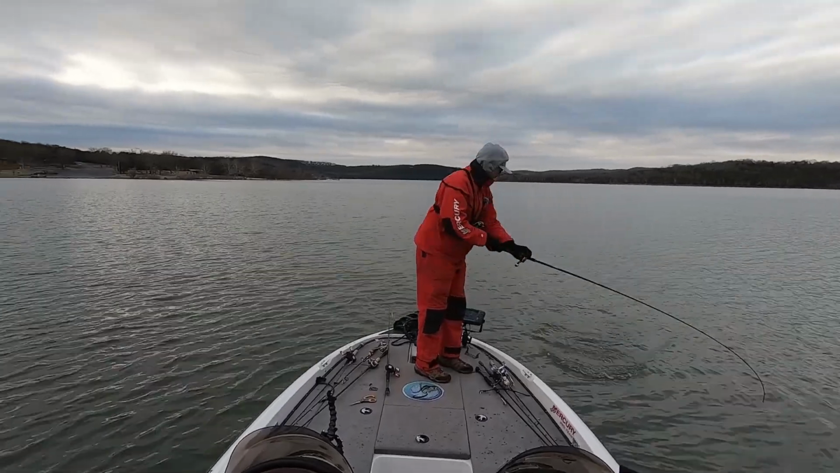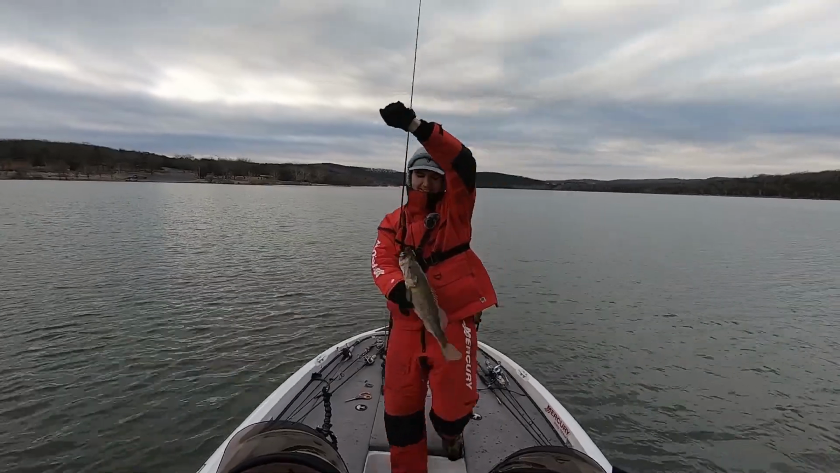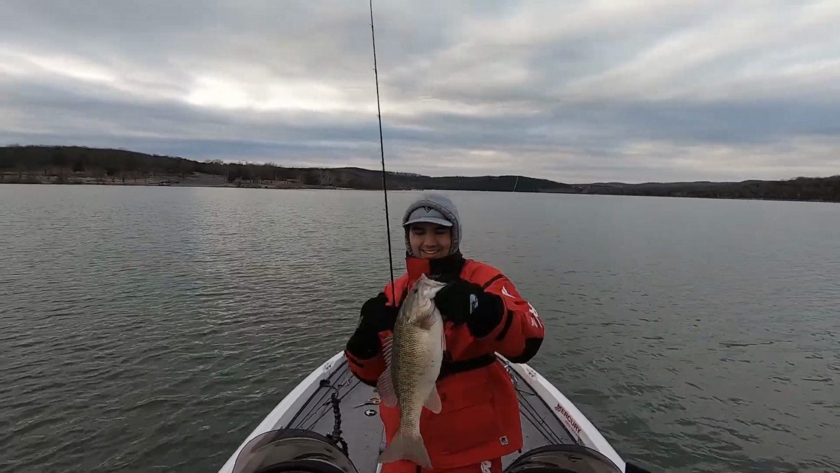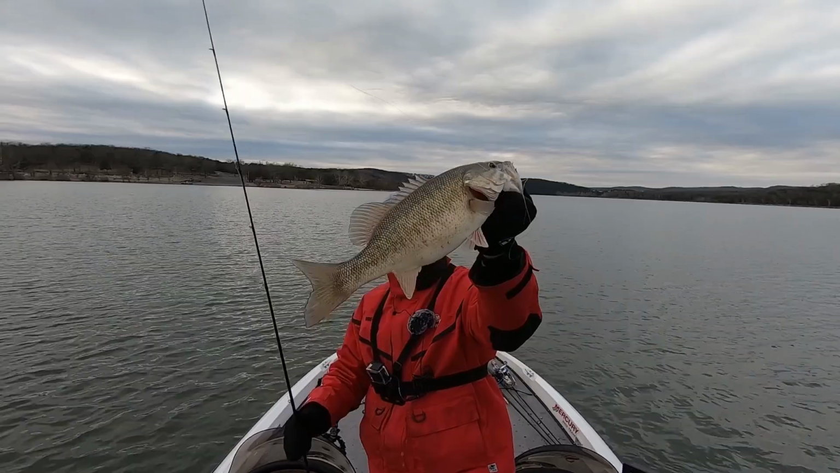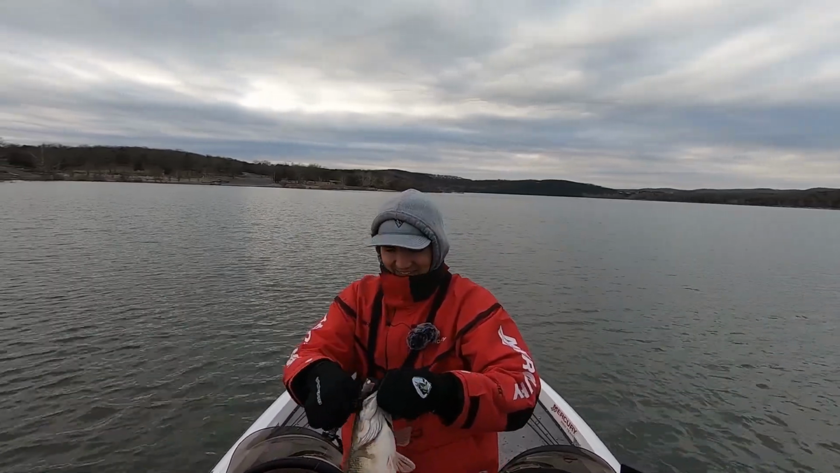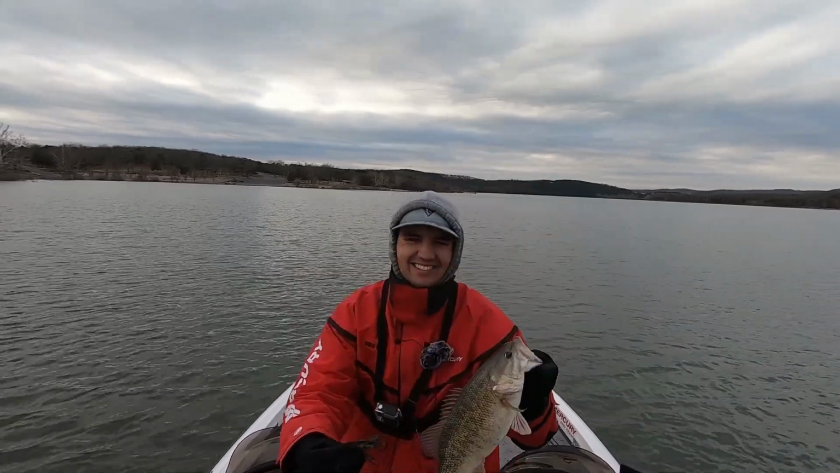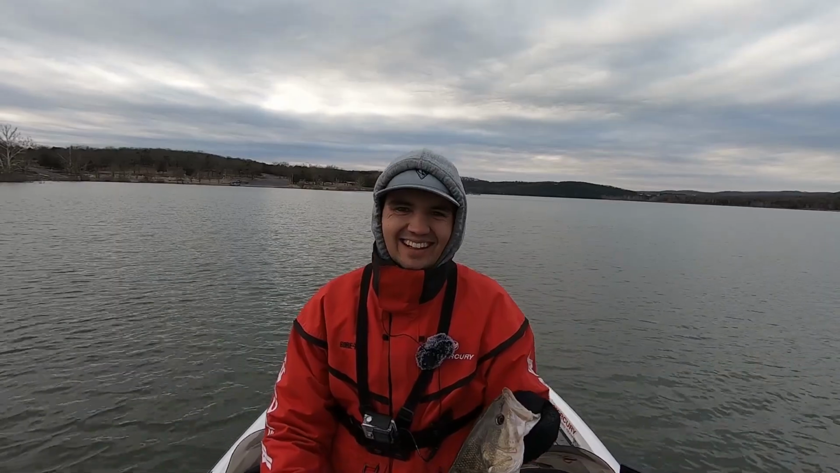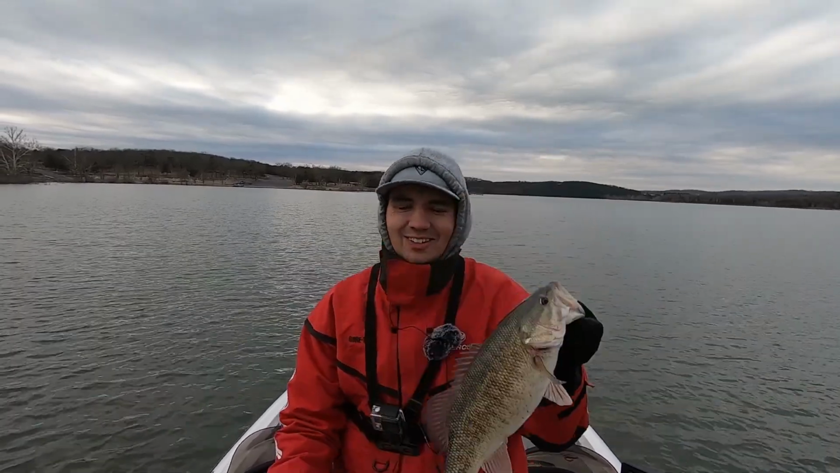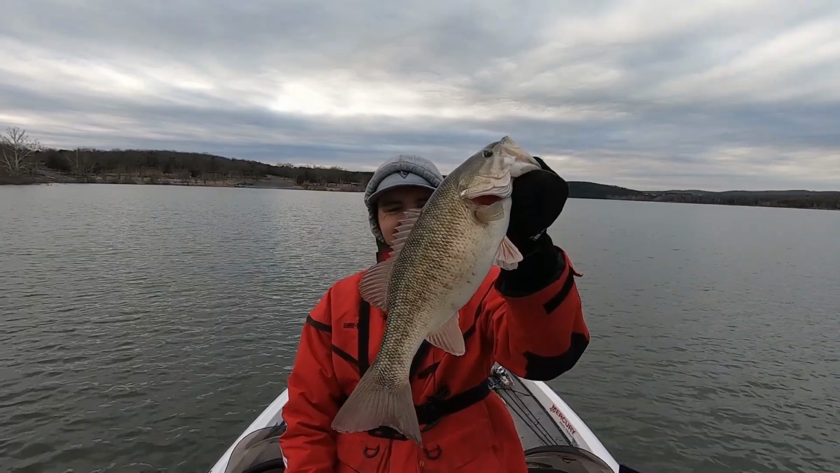Man, these are some big spotted bass out here. What the heck? Look at these spots. Oh my gosh. That is a big one. Actually, it looks like a mean mouth, but that is a tank of a fish right there. Sorry, I'm so excited I caught fish today. I was struggling so much. I hate coming out and just not catching anything. And so it's just great to get these fish in the boat.